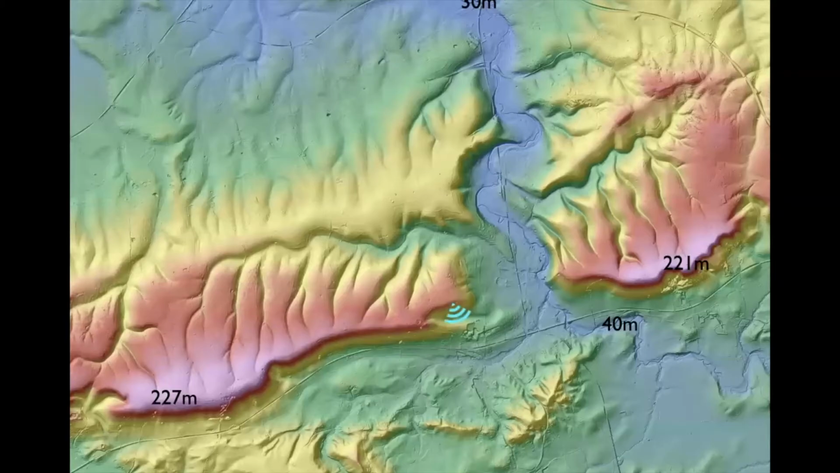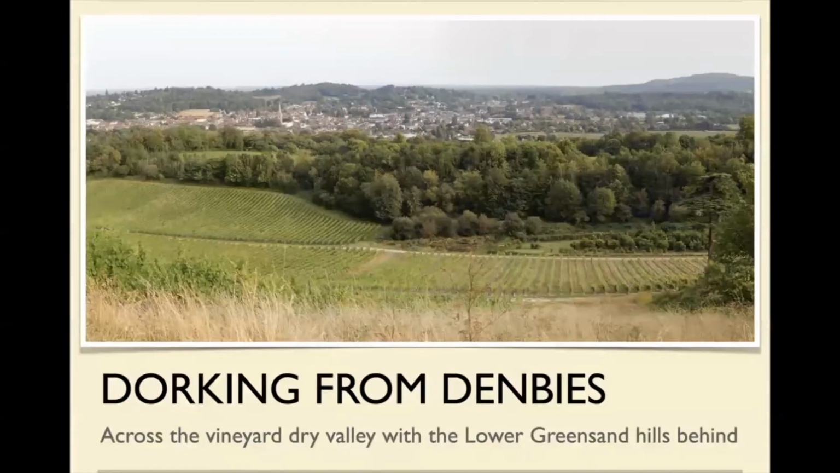Now we're going to look across at Dorking from the top of the hill there. That's the church in Dorking. That's the Greensand Ridge behind Dorking. And this is all chalk. Just the scarp is just the other side of these trees at this point.